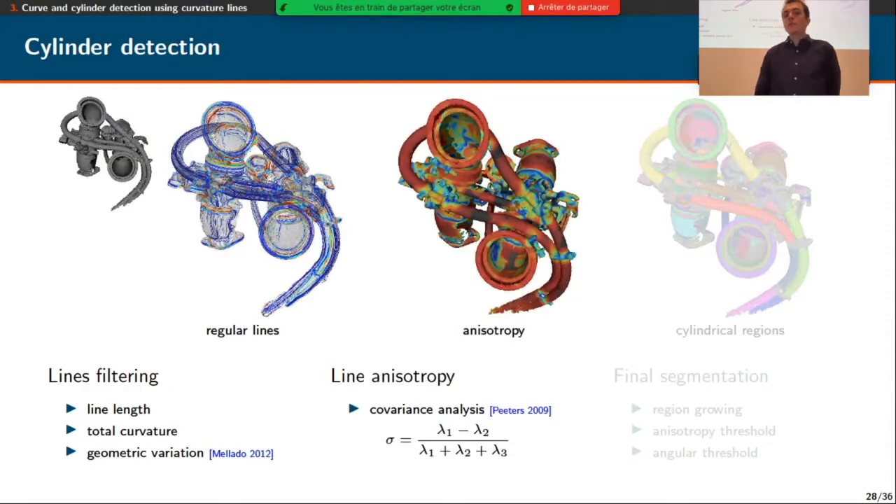Then we compute locally on each point of the input point clouds an anisotropy measure that measures the anisotropy of the regular lines locally to each point. And for that, we perform a covariance analysis of the neighboring lines, and we use a standard anisotropy measure.